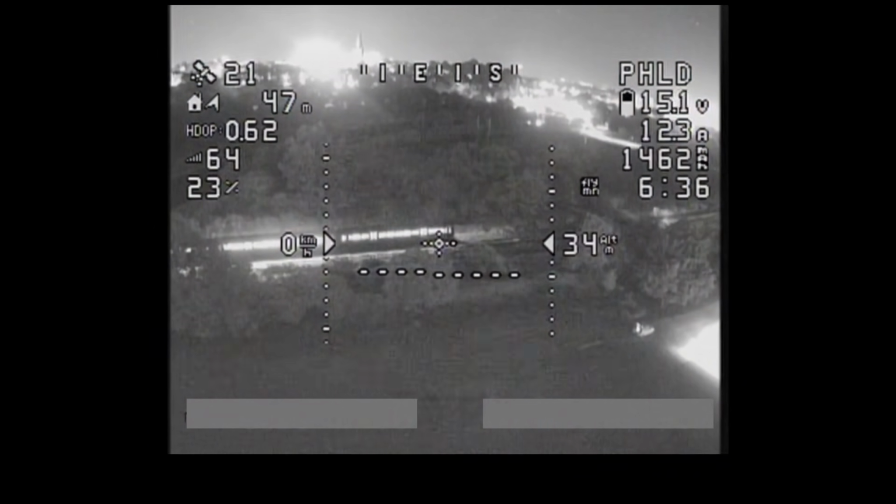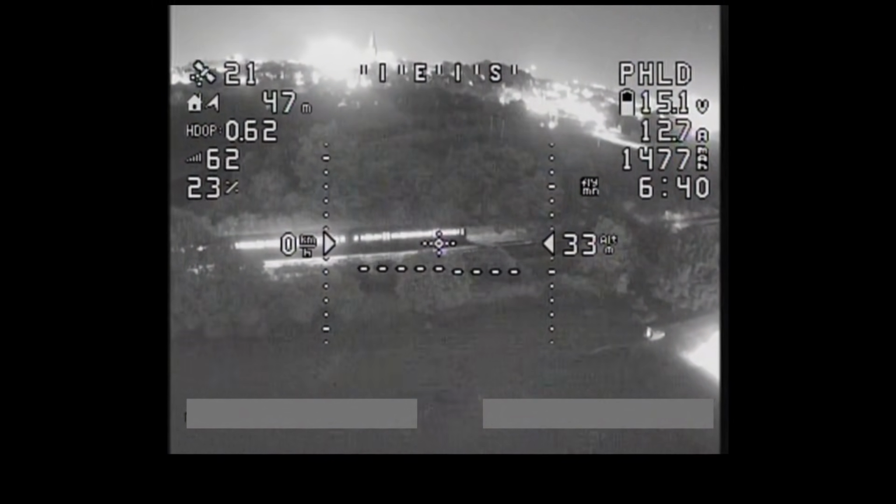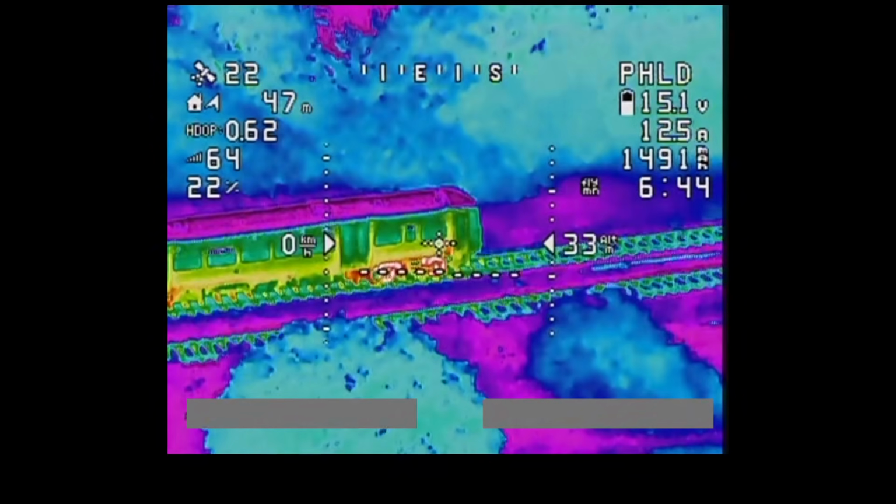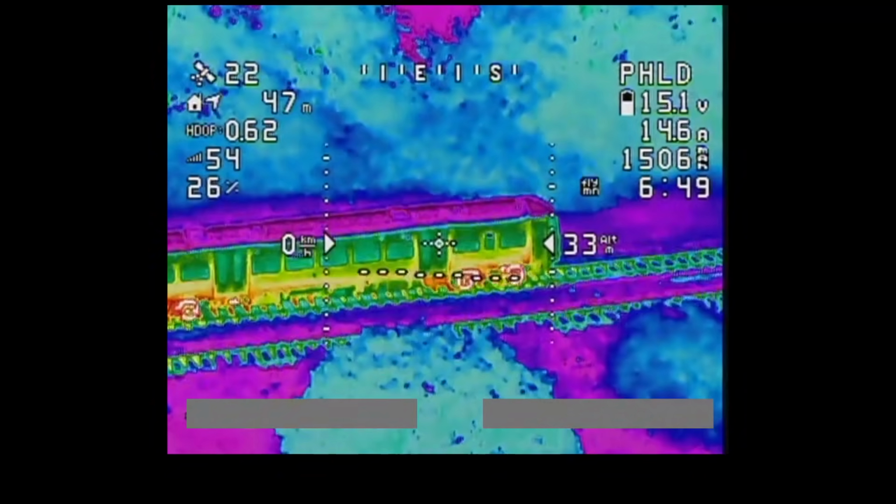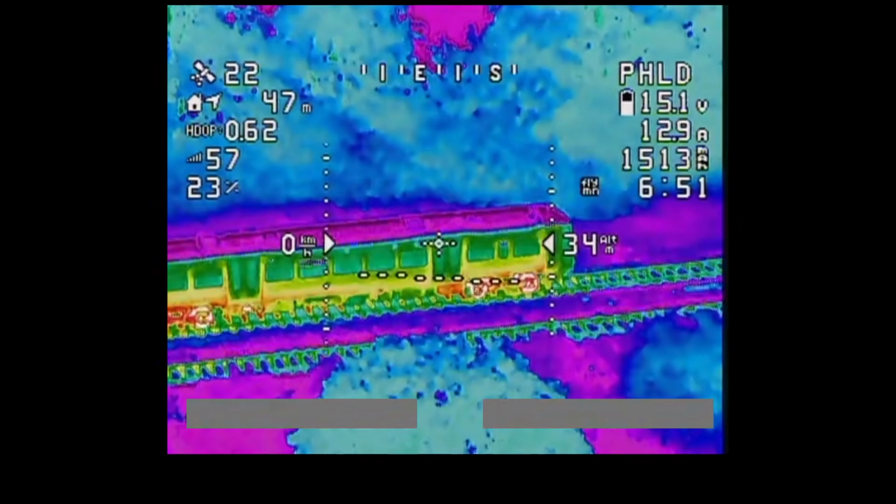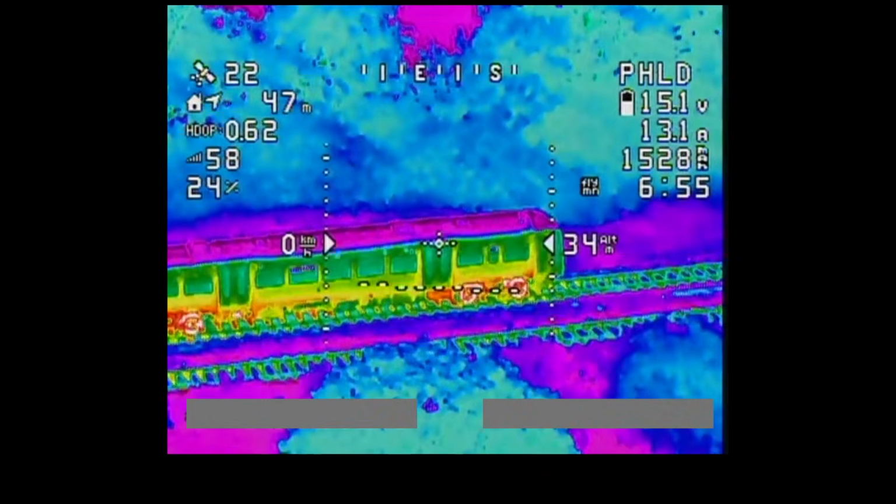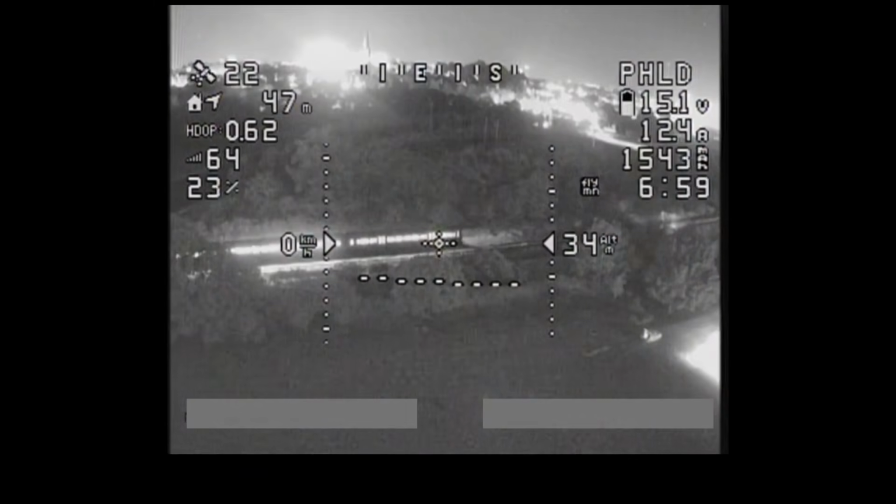It's interesting as well, isn't it? When you look at the train with the Caddx infra, you can clearly see the lights are on in the carriage there. But if you go to the thermal, you can't see anything through the windows because, as I've discussed in some of my other videos about this thermal camera, infrared can't pass through glass. So that is very interesting. Just have a look at the train.